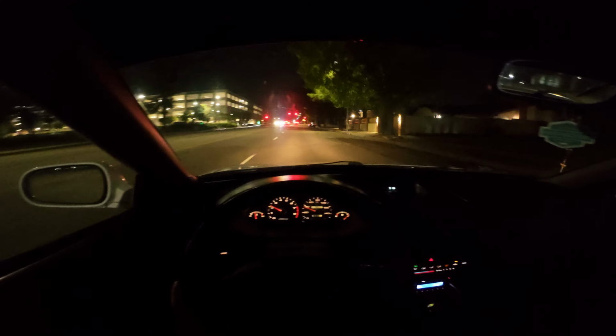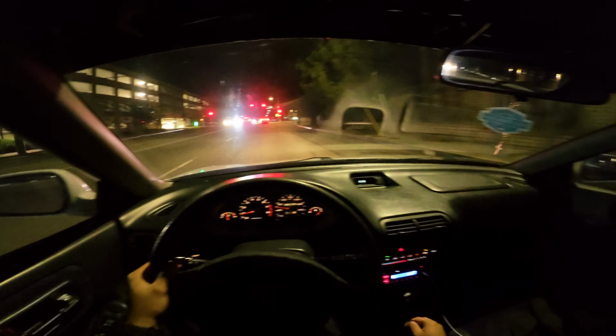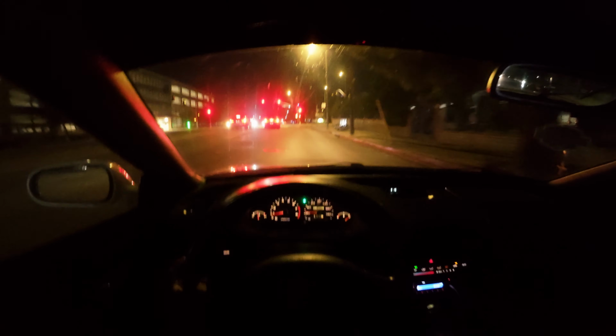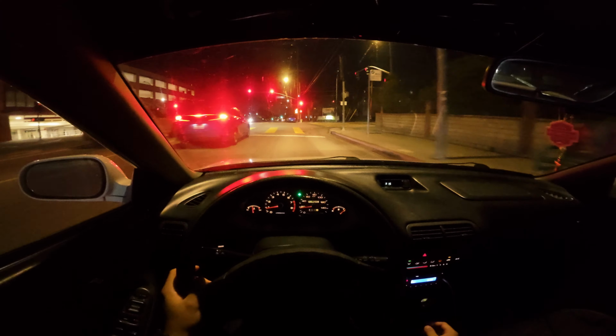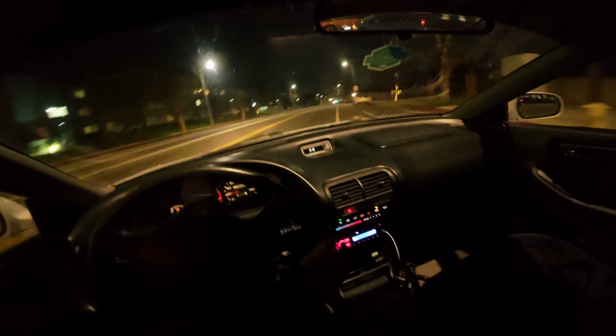Thing is so raw. I wish I had Vtec though. I'll always say that. I wish I had Vtec. But for what it is, this car is amazing.